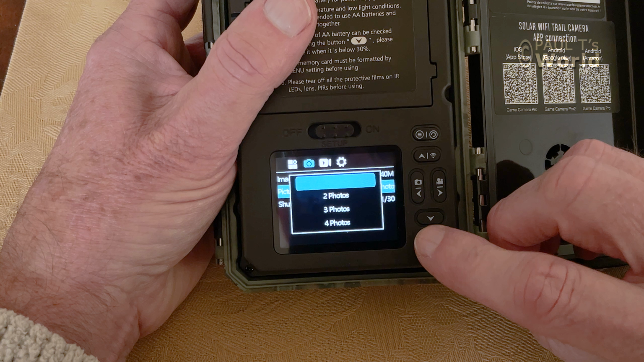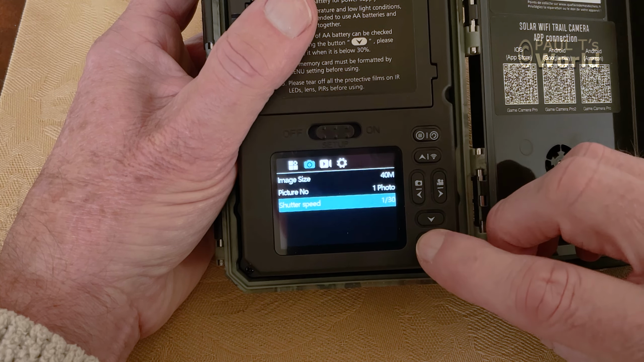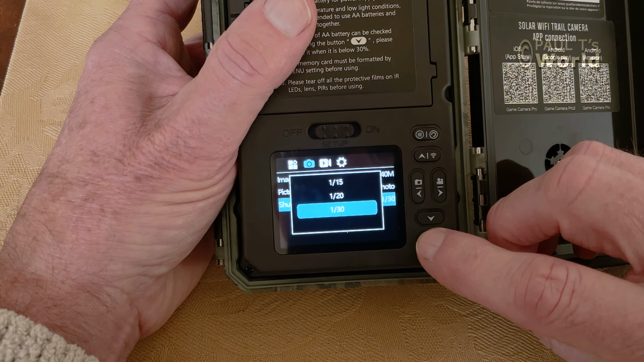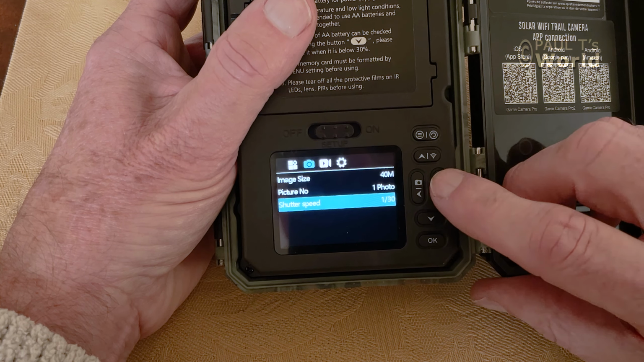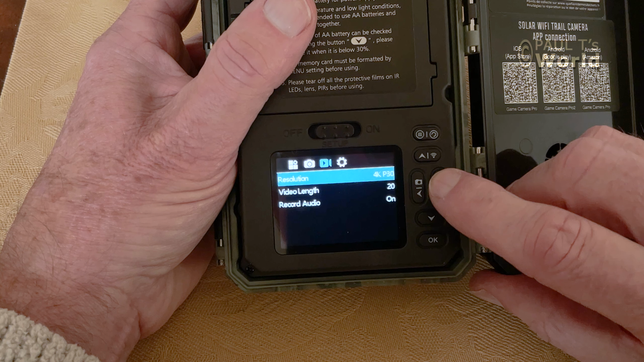This means if you set the number of photos to 4 and you have set the mode to photos and video, then the camera will first take 4 pictures, 1 every second, and then it will start taking a video. Shutter speed. Set that to a 30th, which is the fastest shutter speed. Press the right-hand button and it moves to video.